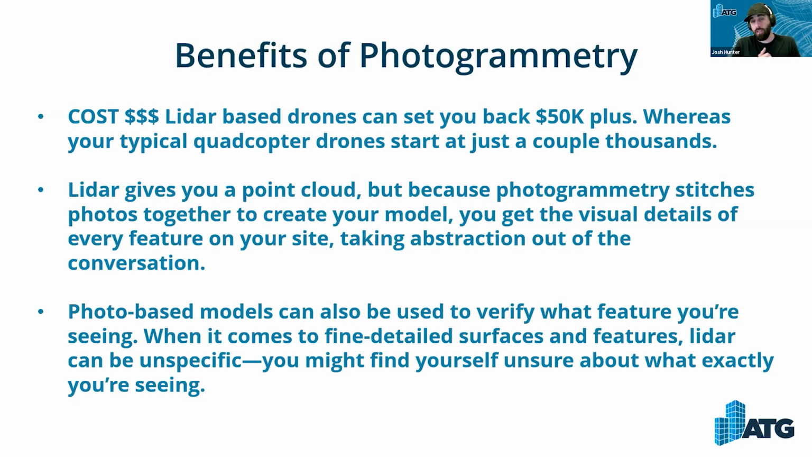Whereas your typical quadcopter drones, like your DJIs and things of that nature, start at just a couple hundred dollars. So with the right processing software in the background, you can take your typical drone that you got over the counter at Best Buy or Amazon, and you can actually do quite a bit with the photogrammetry side of things.